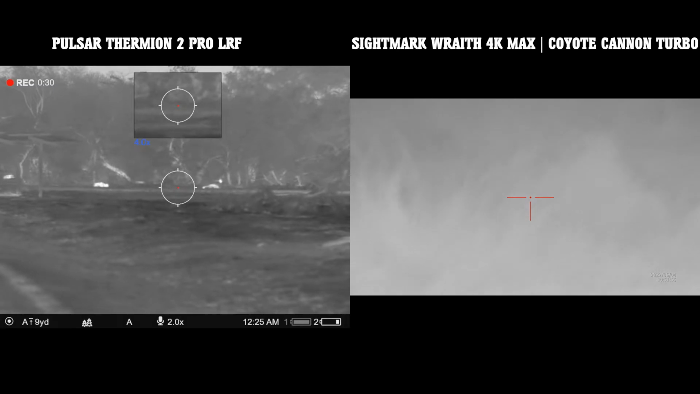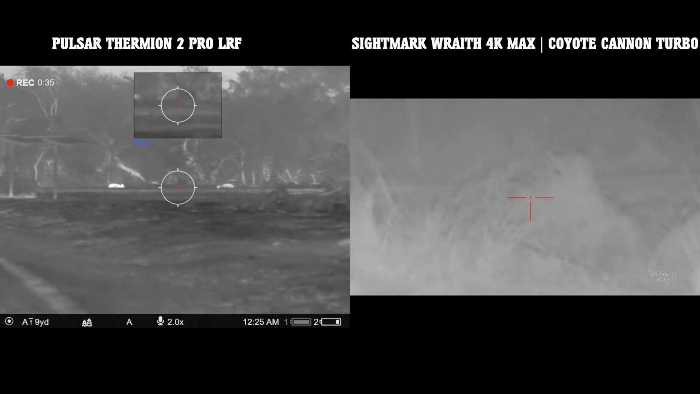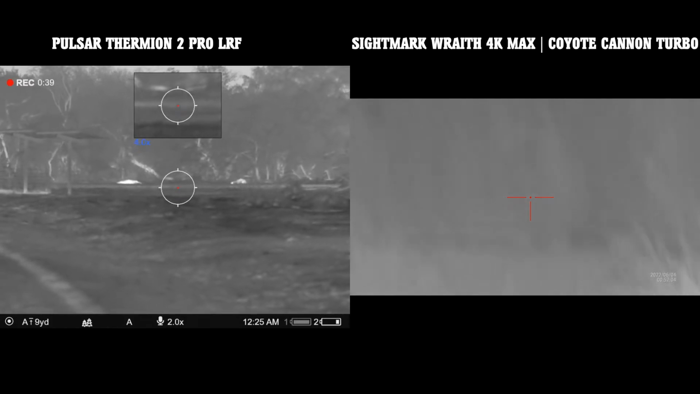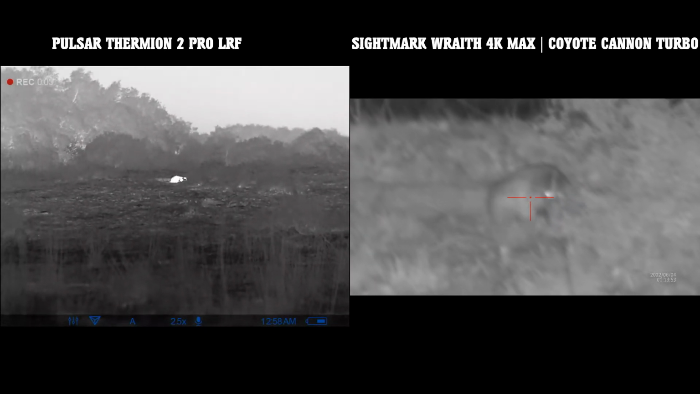A lot of people don't realize it, my buggy window is not that stable, so it's not as easy to line up on stuff and hold steady. But we managed to knock down 2 more, and right now we're 2 for 2 on pigs. And then we're like, heck with it, let's keep cruising.